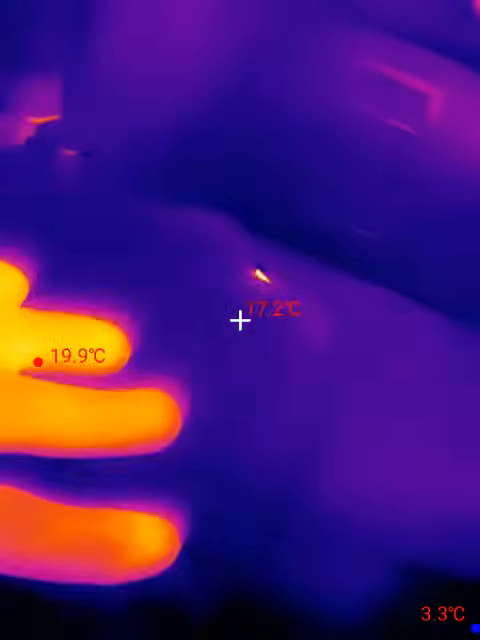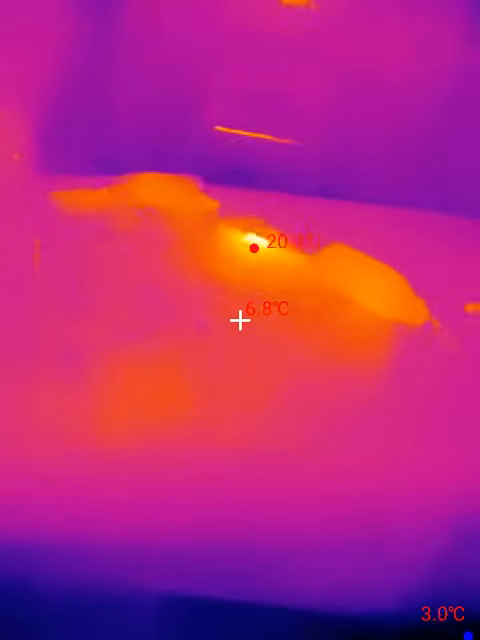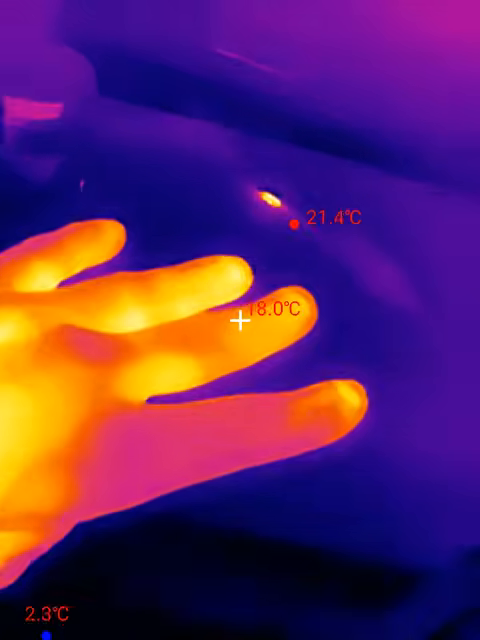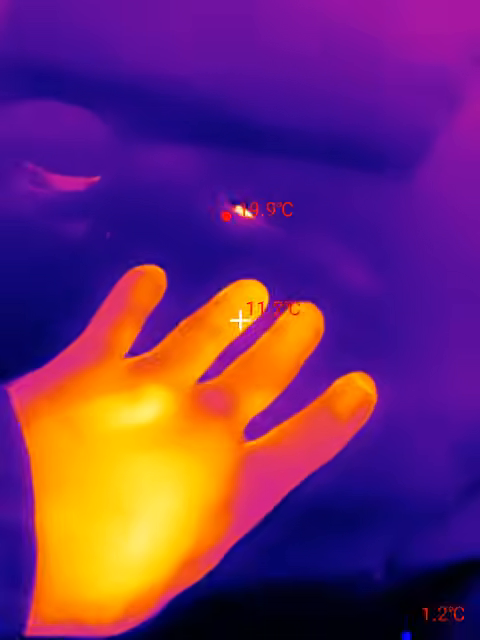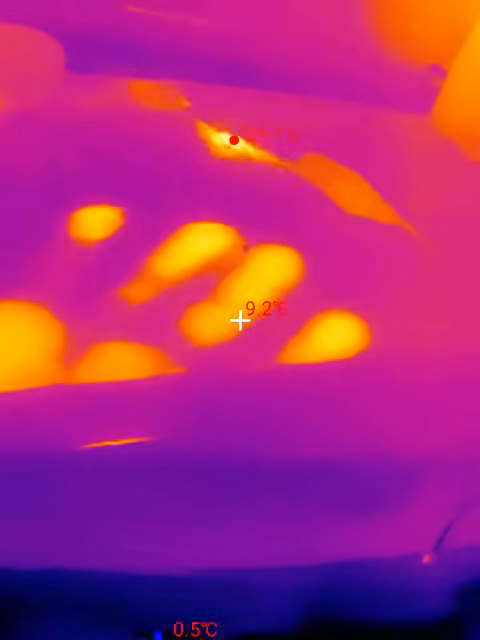I recently picked up a Thermal Master P1 thermal camera that fits right on my phone for 125 bucks. And I thought I'd do a little review of it here and let you see how impressive this little camera is. Here, for example, I'm holding my hand on a block of wood, and when I pull it away, you can see even the small amount of heat that just transferred from my hand to the wood is glowing.